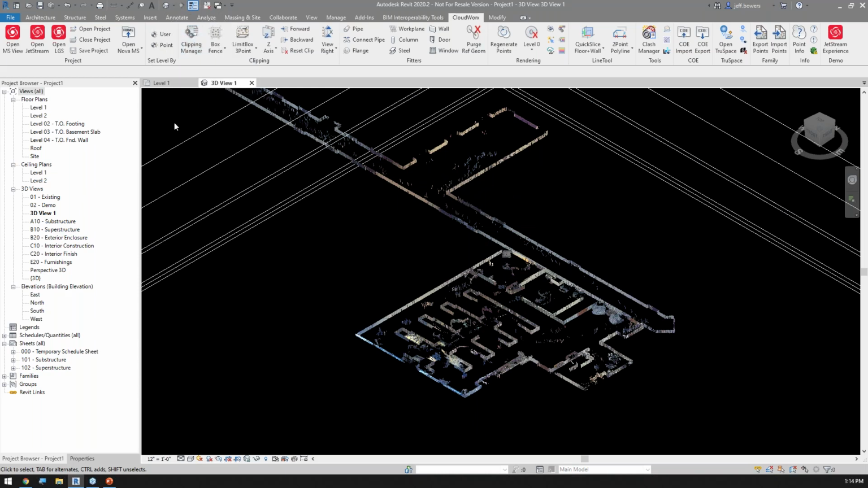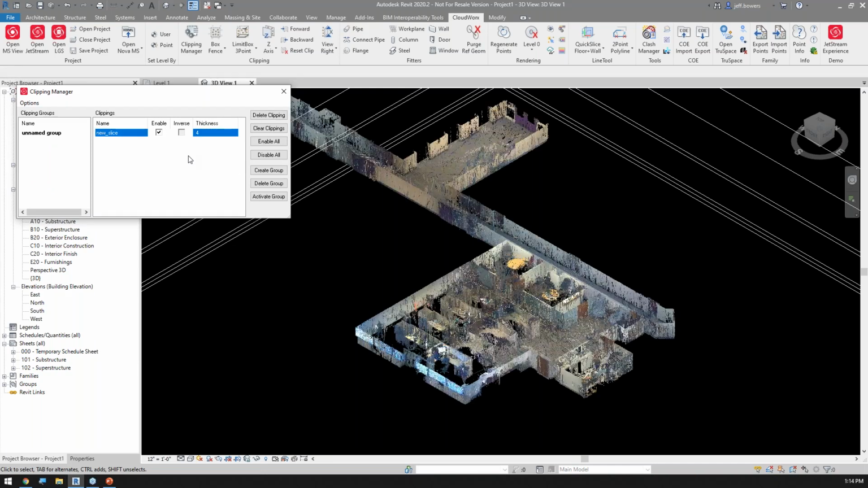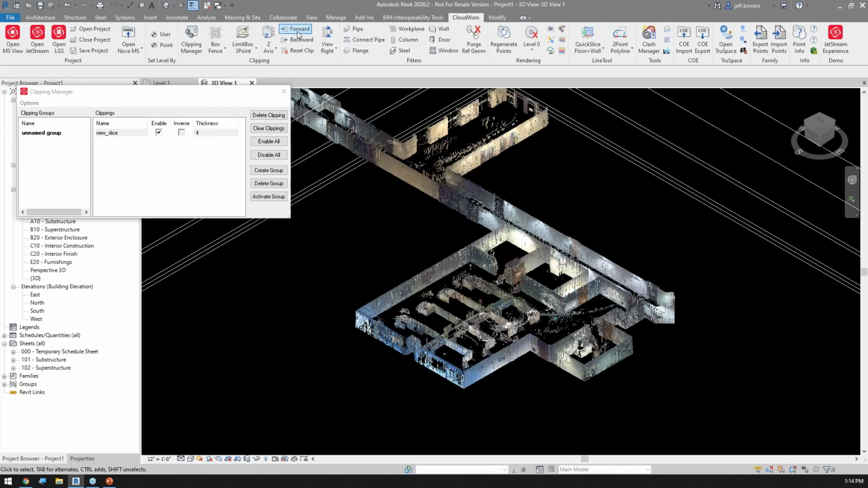On that clipping manager, once I select it, let me drag this to my screen, you're going to notice that I clip that at about that thickness. I can always come back in here and change how thick that slice is. What's really nice is not only can I change the thickness, I can also utilize tools to move it forward and backwards.